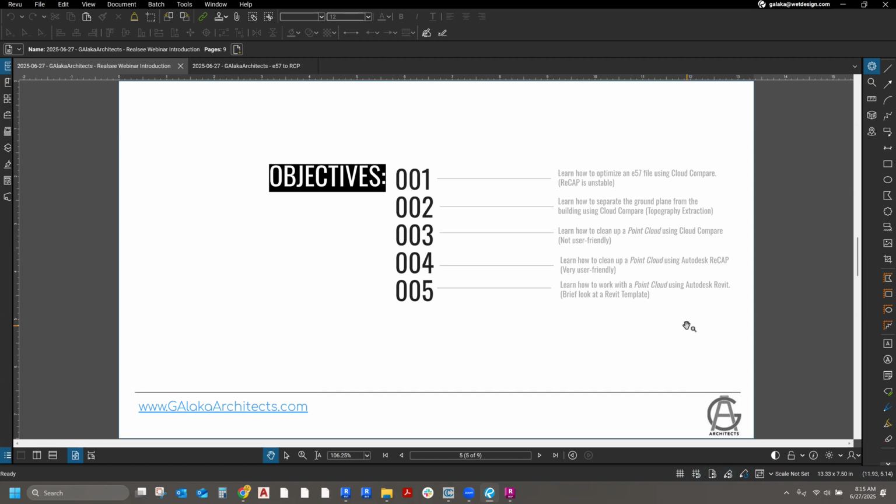Okay. Thank you. And then I'm also going to show you how to separate the ground plane from the building in CloudCompare. That way you can generate topography in Revit or any other software, as a matter of fact. I'm going to show you how to clean up a point cloud in CloudCompare, which is not, at least for me, a very user-friendly interface, but it works.